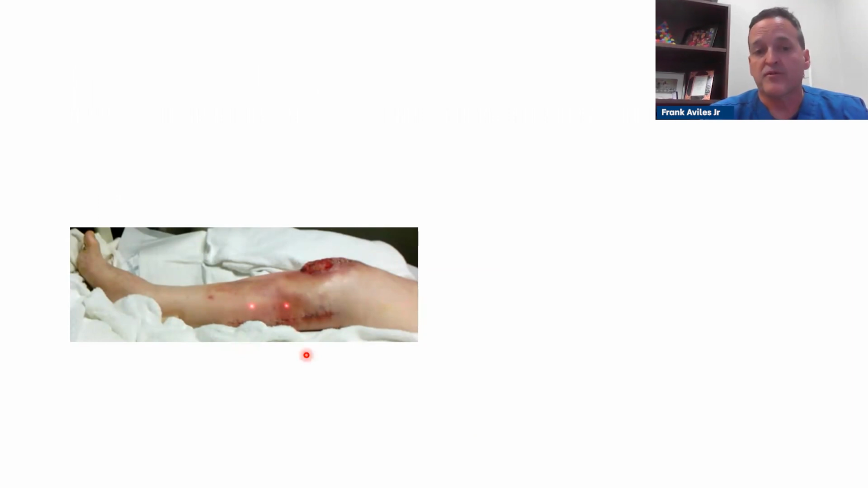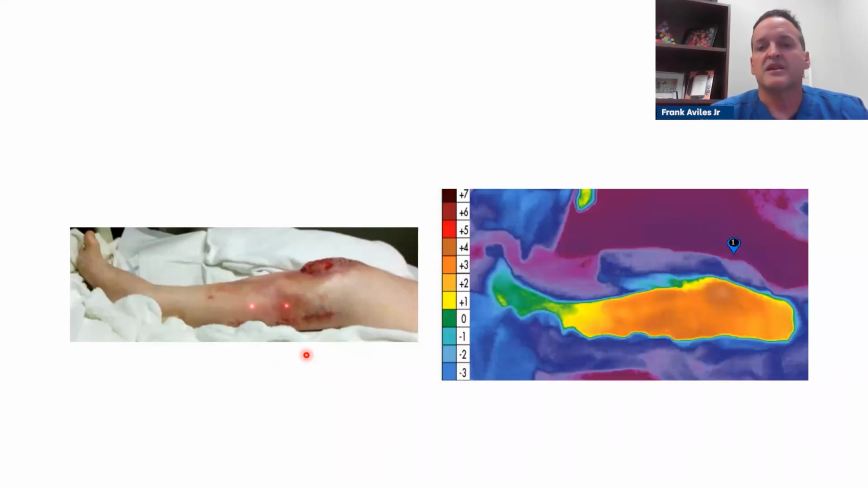The doctor was not concerned, but something didn't look right. When I did the image, I want you to see how intense it is. This is positive 4.5, so this is not normal inflammation. We investigated, and this patient had a lot of infection inside that knee component.